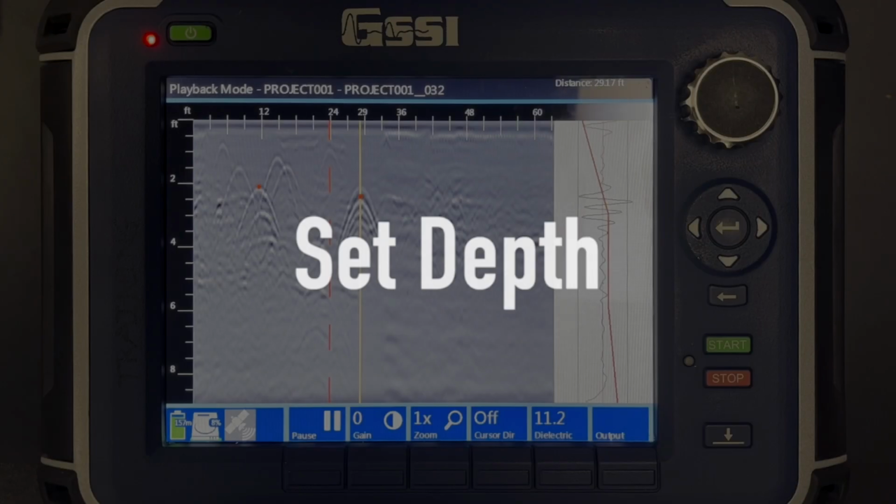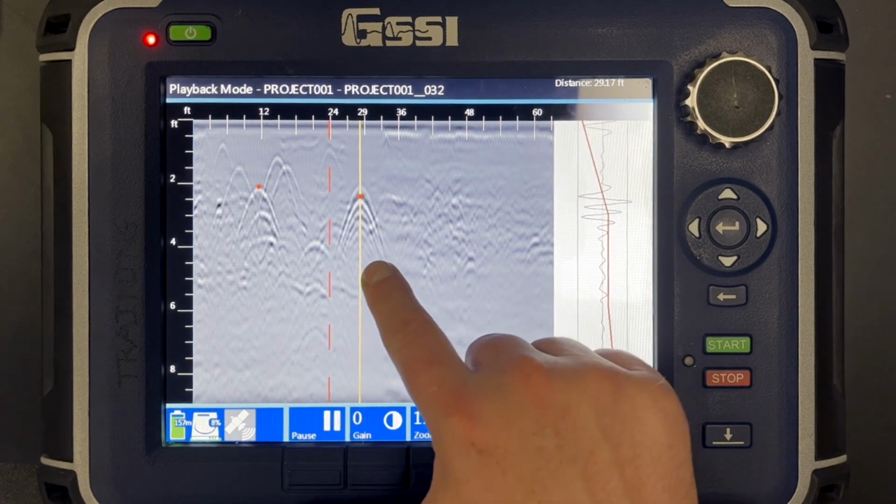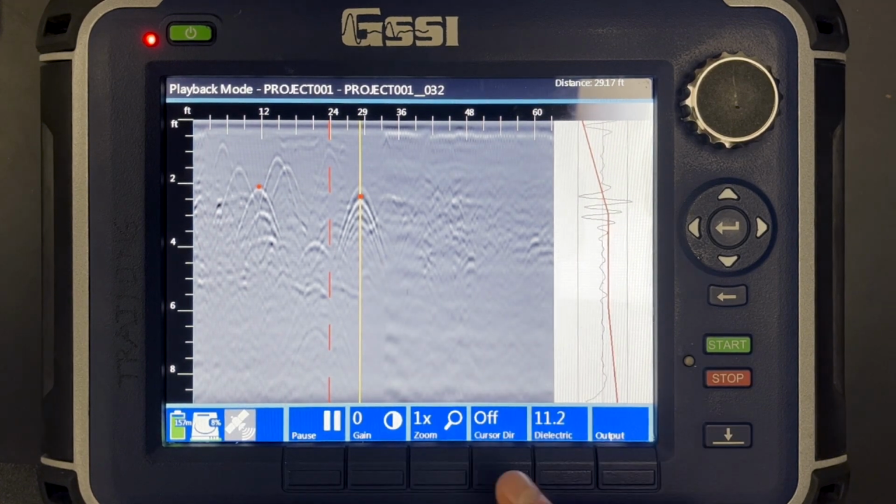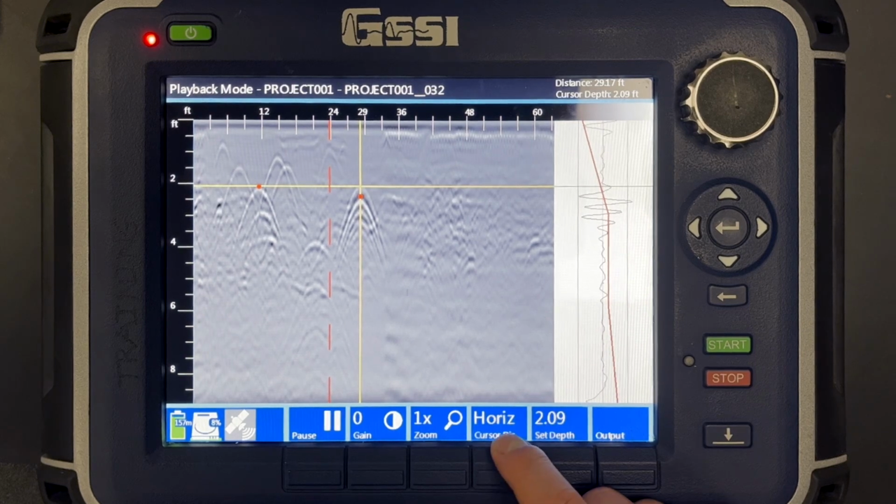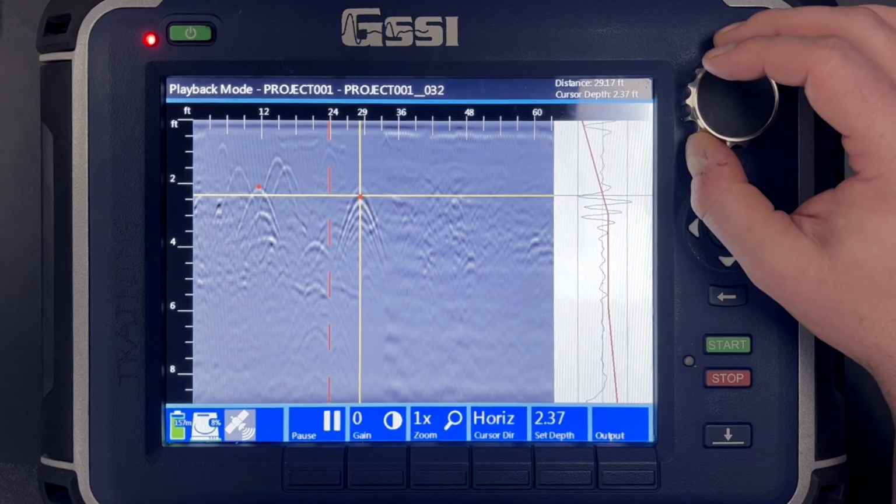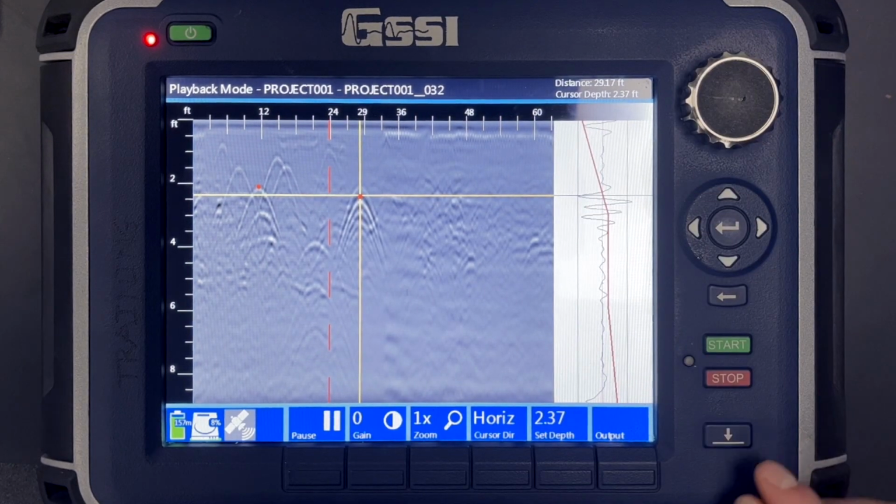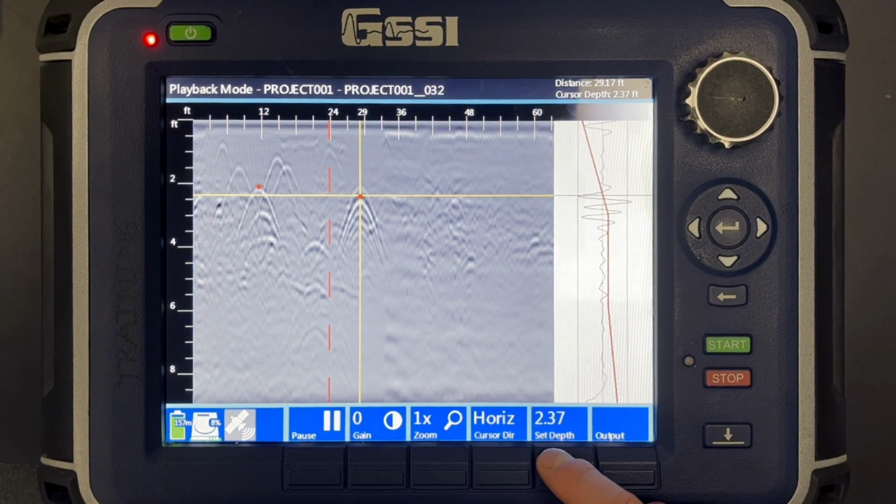To set my depth, I need to have a target at a known depth. If I have a target that's at a known depth, I can use the Set Depth feature. To do this, I am again going to back up over a feature of interest. I'm going to then turn on my horizontal cursor. In this case, I'm going to place it right in the center of this hyperbola where I see the first strongest peak. And down here on the bottom right, instead of it saying dielectric, it's going to say set depth now.